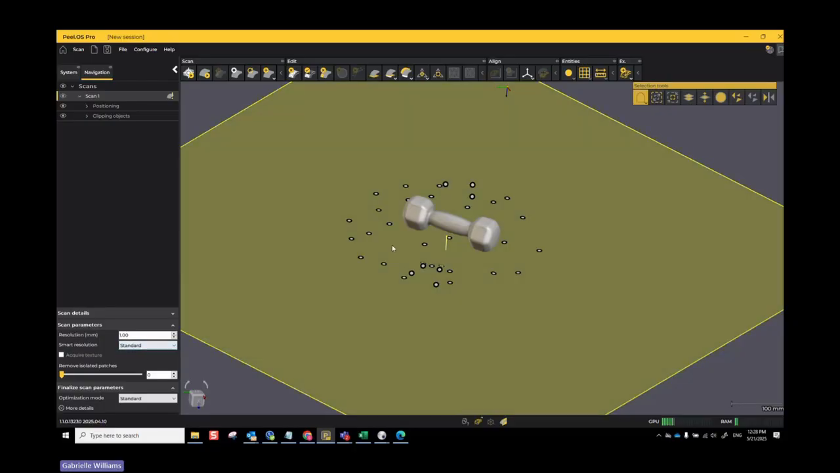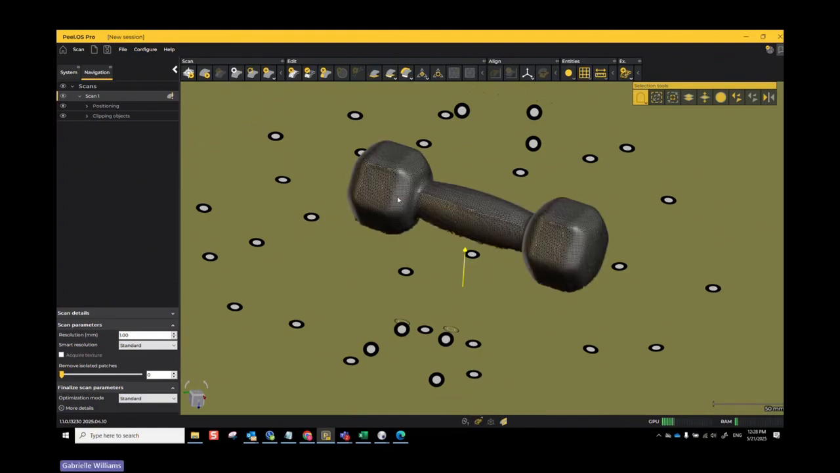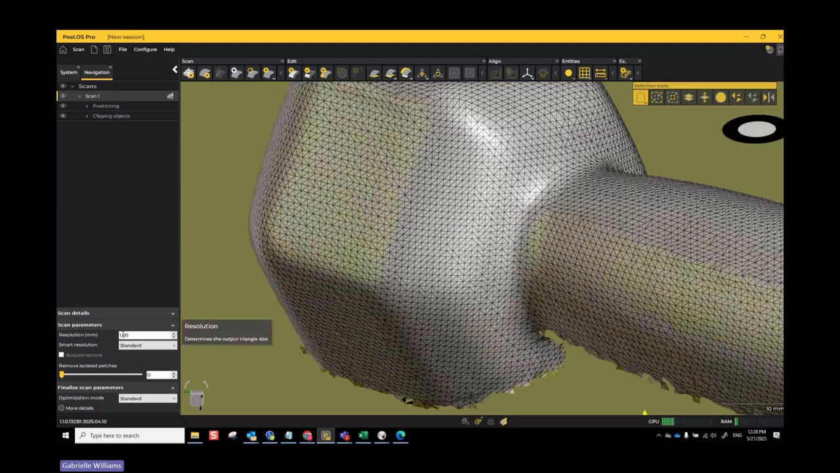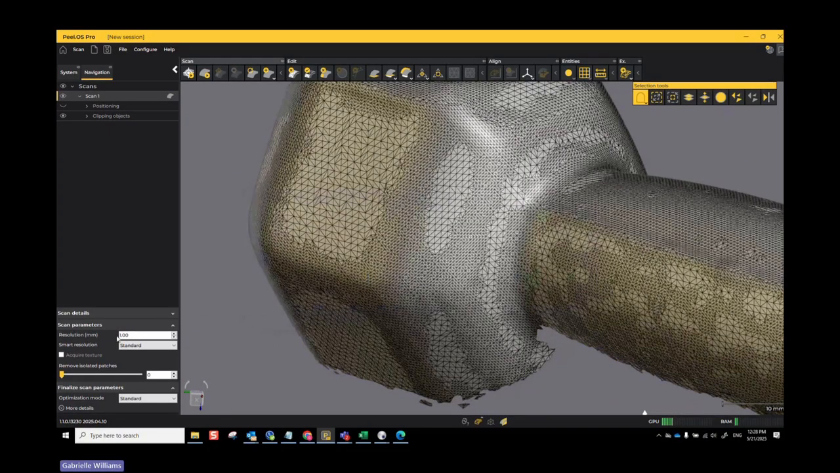Standard means that even though I have, let's do this real quick, triangles in wireframe, right now if we look at all these triangles, they are all 1 millimeter in size. But if I click on this finalize right here, it's going to make sure that my scan parameters are in action.